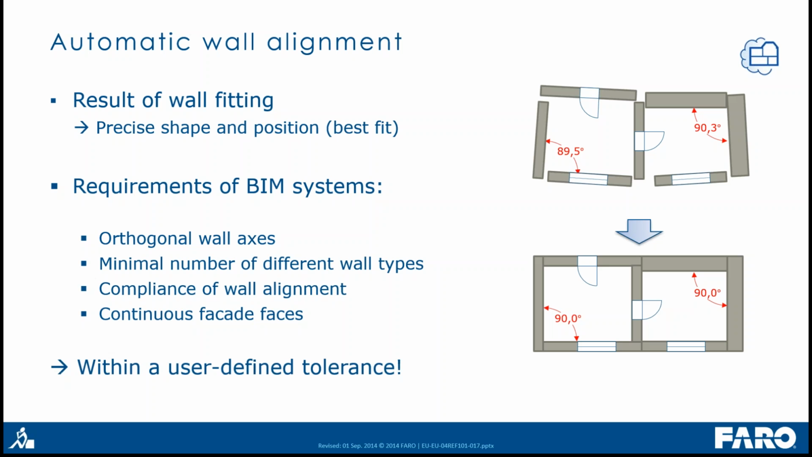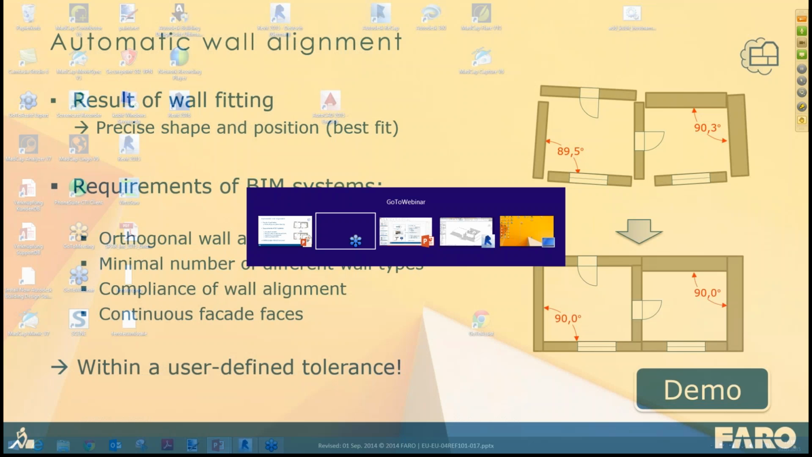But always in a user-defined tolerance. So the user defines in which tolerance he wants to model these things to get the requirements of the Revit system. Let's have a demo about these tools.